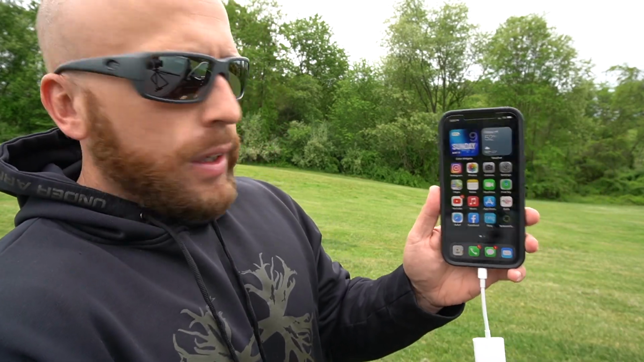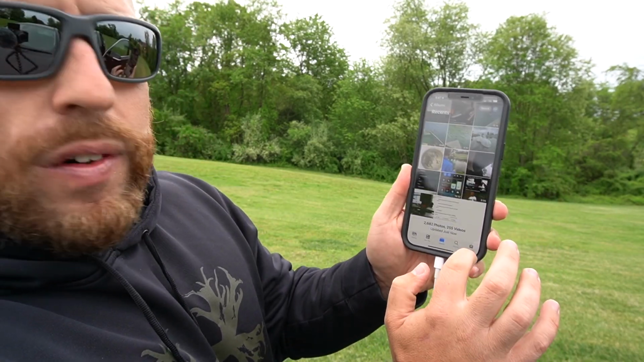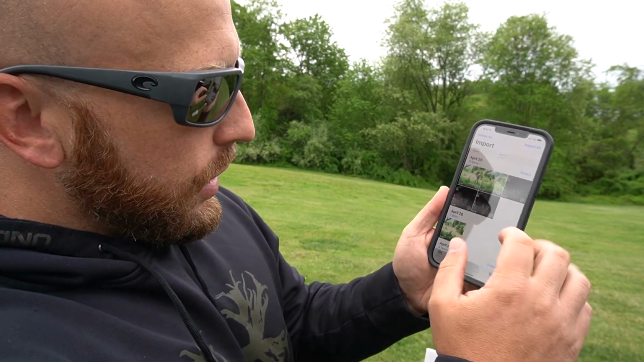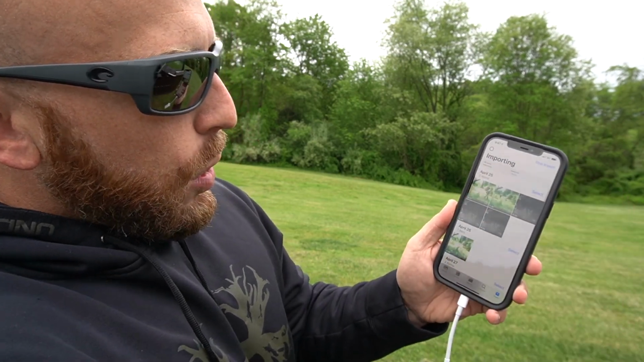Open your phone up, go to Photos, and then down here on the right hand corner is Import. Just hit that, and then all the pictures and videos that we took in the last 2 weeks are here. So we just go to Import All, and it'll import off of this card and put everything on your phone. And then you can also erase the SD card from your phone. That way you got a fresh SD card when you put it back in your camera.